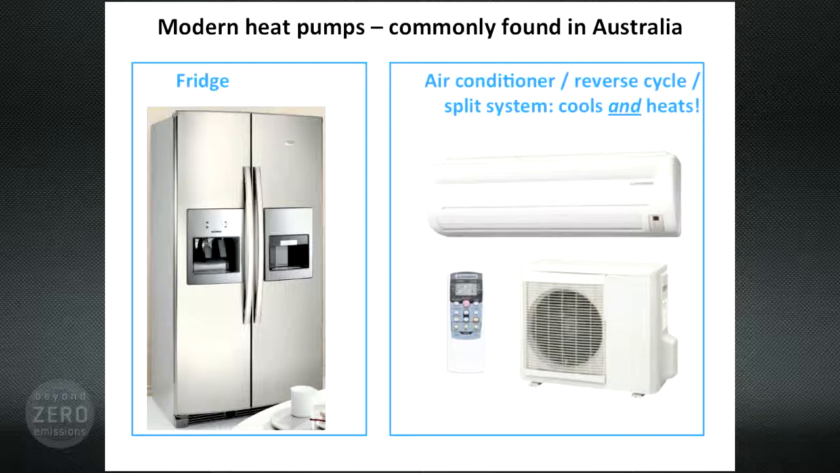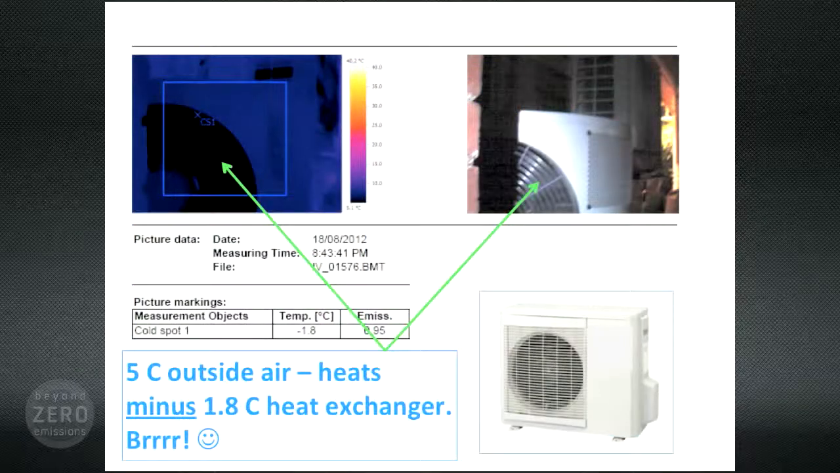But how does it do that, especially if on a cold winter's night it is only 5 degrees outside? Well, maybe this thermal image helps to show where that free ambient heat comes from. That free heat comes from the outside air. On the cold August night when this image was taken, the outside air is at a temperature of only 5 degrees. But thanks to the refrigeration cycle demonstrated by Jacob Perkins in 1834, the heat exchanger inside here is reading minus 1.8, inside this black hole here, so to speak. That's operating at minus 1.8 degrees, which is cooler than the surrounding air.